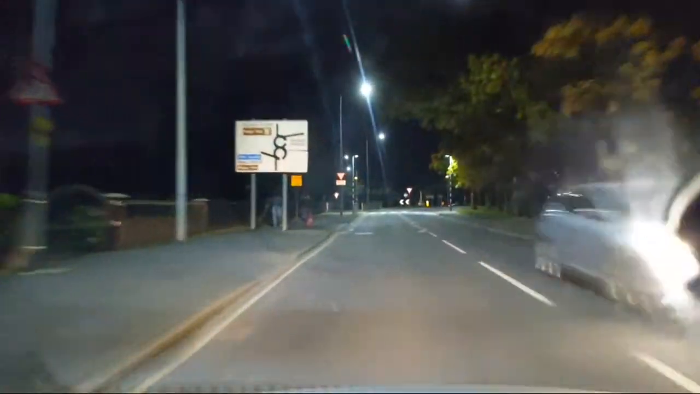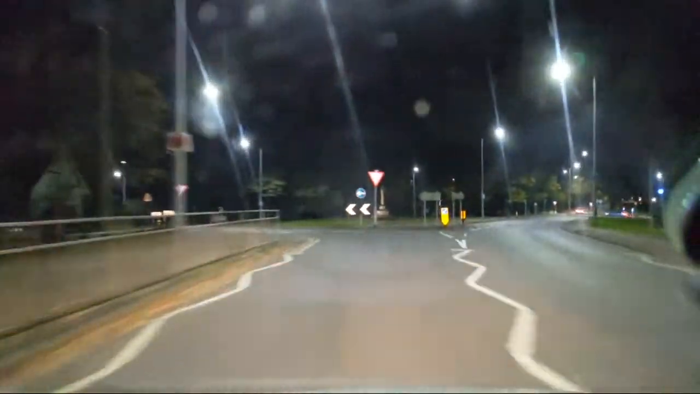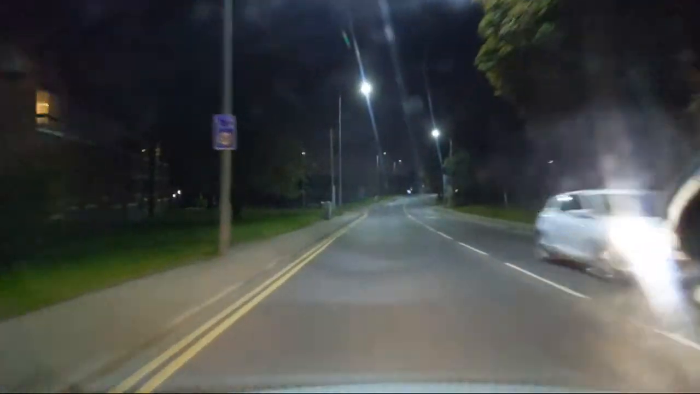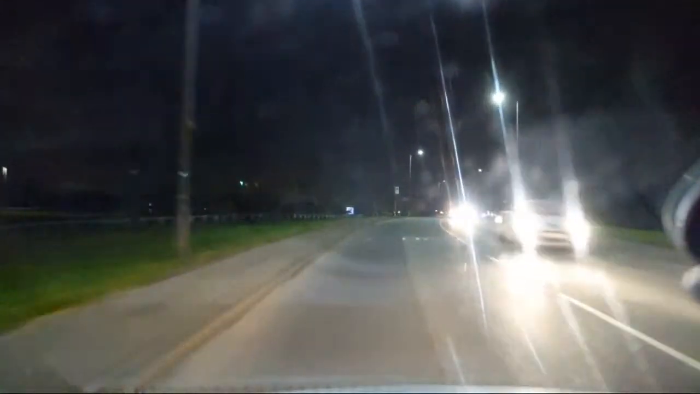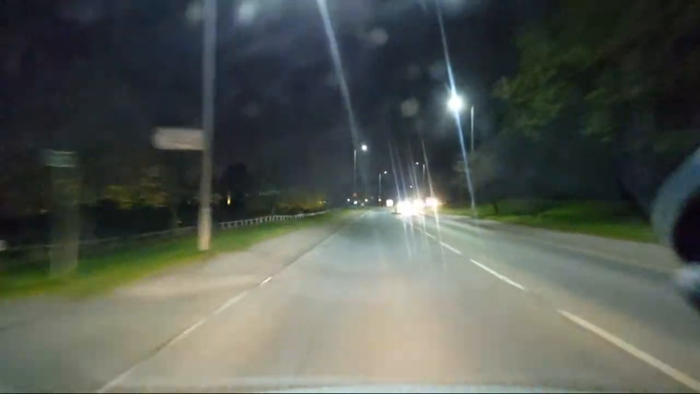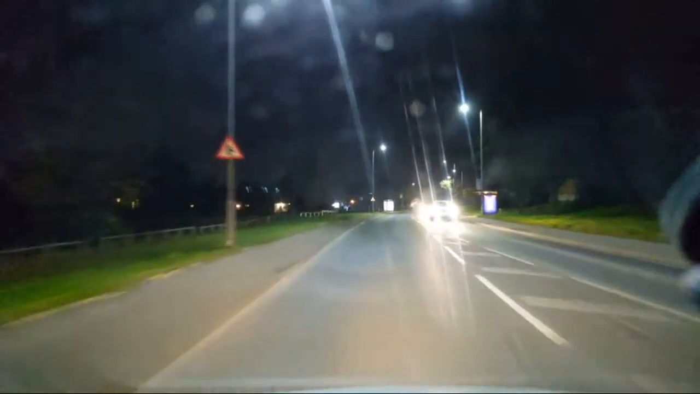So here we are again. Roundabouts normally come from the other side. Go from the right. Not today, no cyclists, no nothing. Carry on. So the car didn't overtake. So there's a lot of traffic for the time of night. There is a lot of traffic.